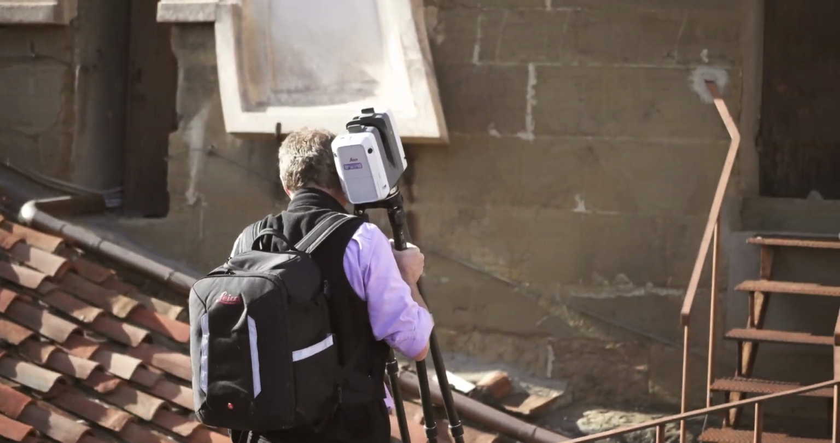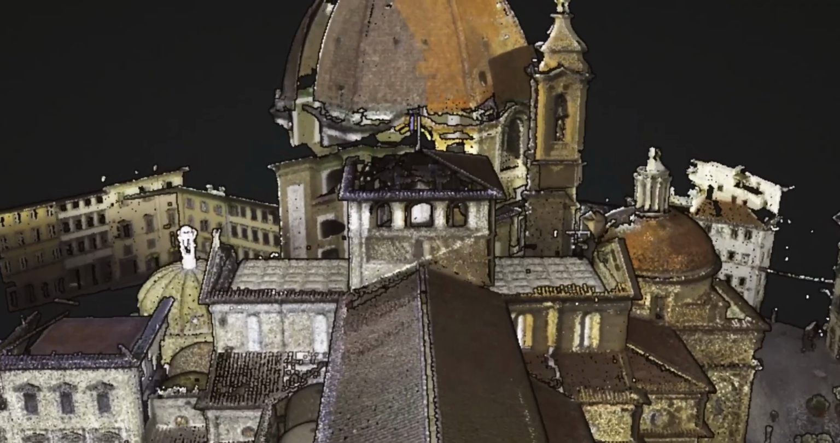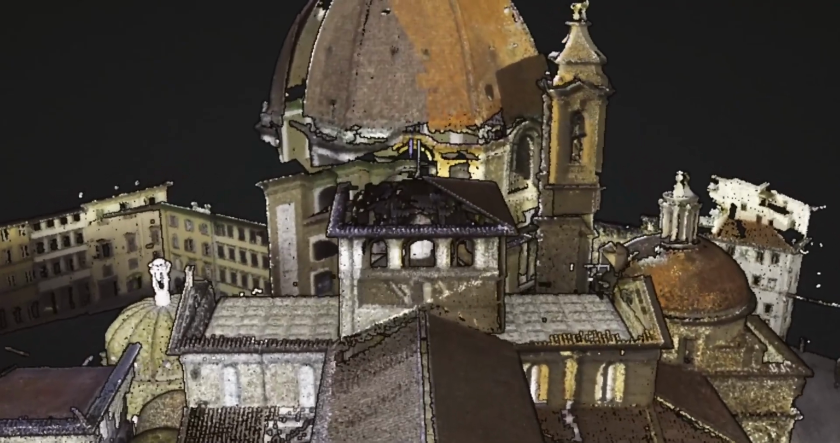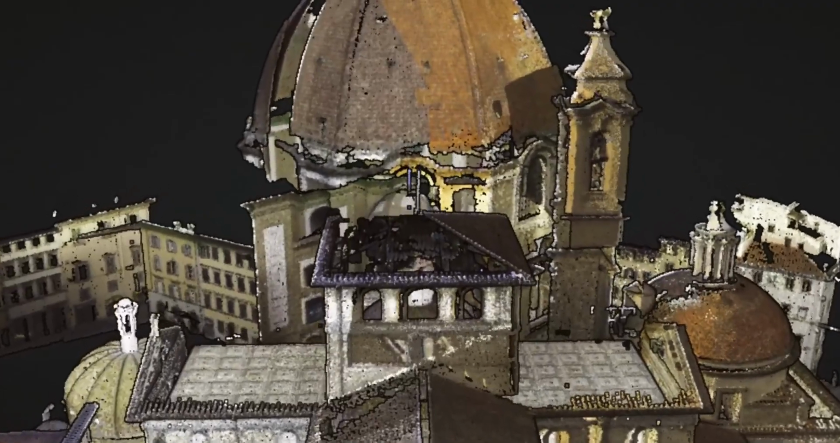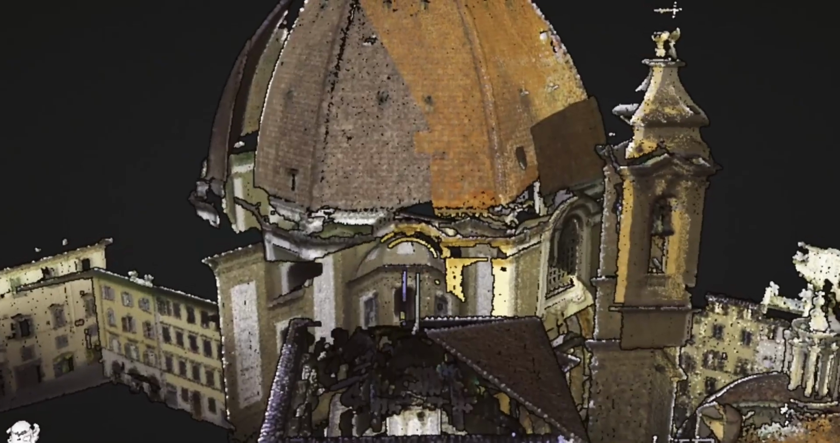And then we'll use Cyclone REGISTER 360, the software package provided by Leica, to begin the editing process of removing things that are extraneous. That process takes longer than you might realize. There are some moments where you've done a project and there aren't very many things you need to eliminate, so you can just do the editing process with the entire project as a whole entity.